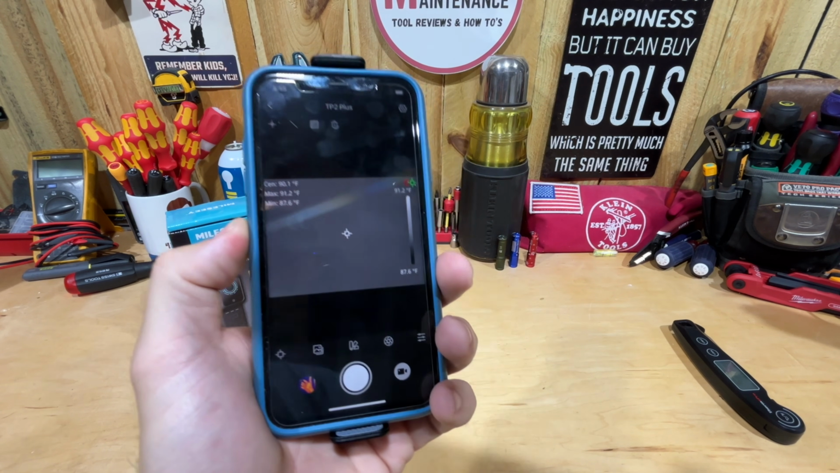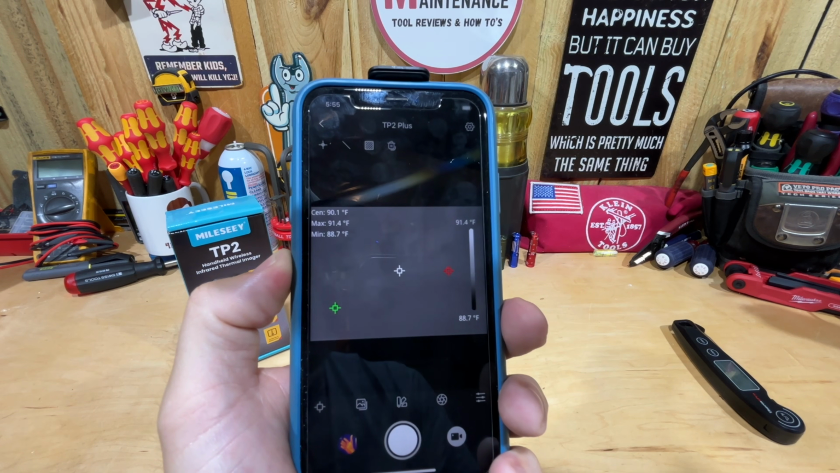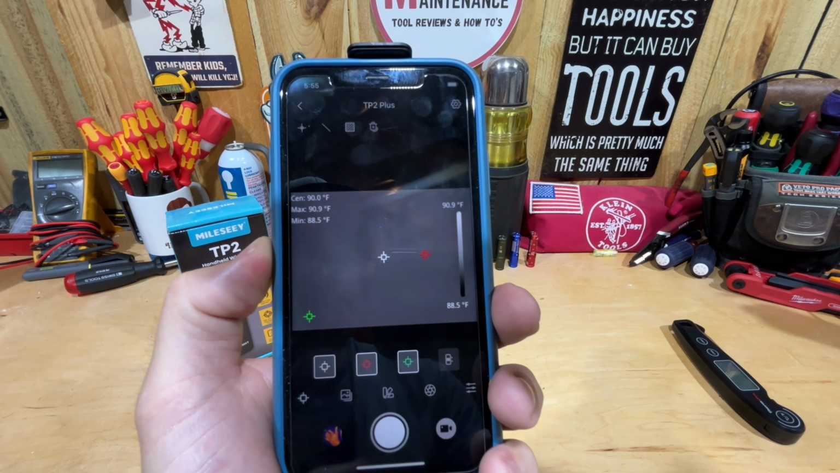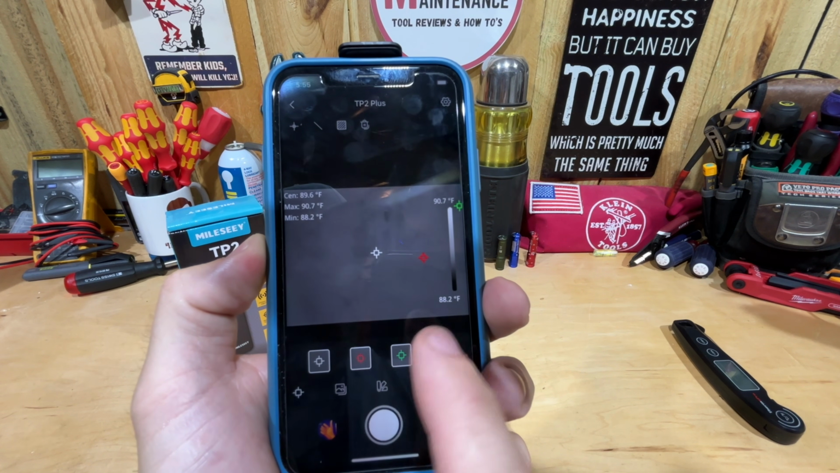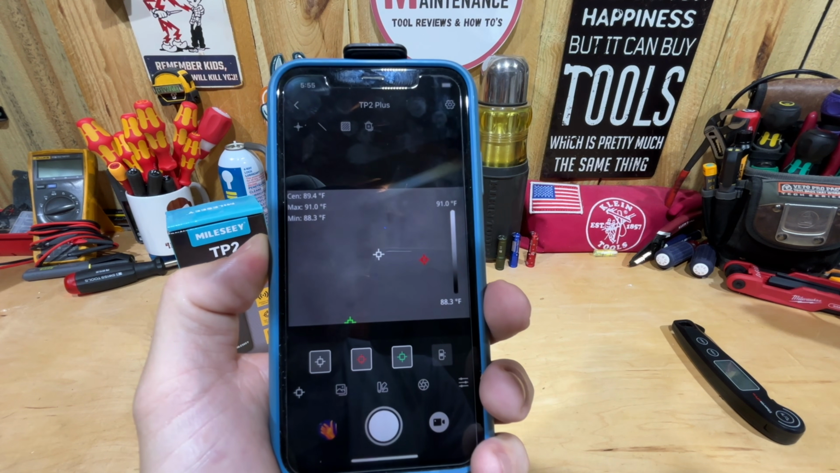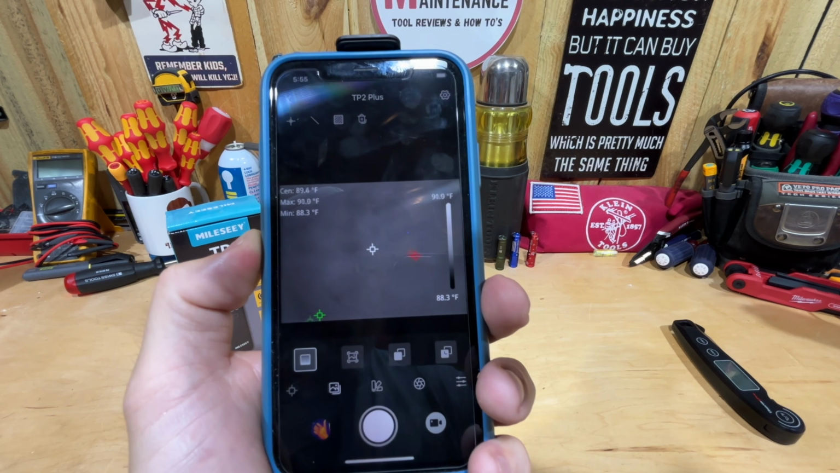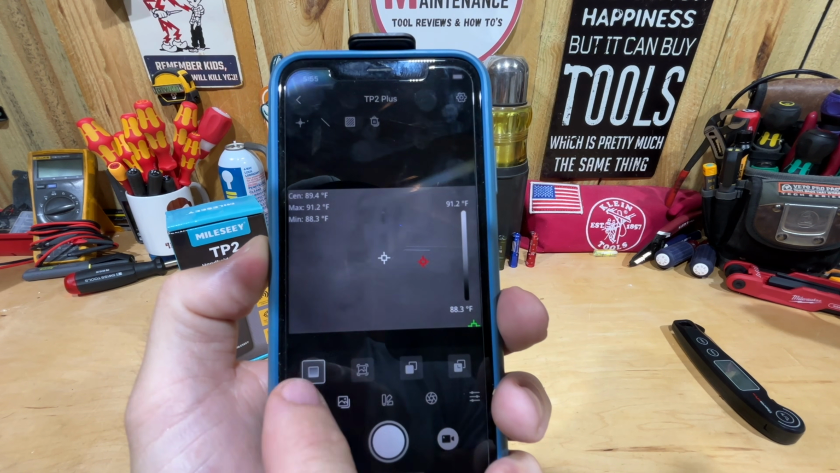So if I wanted to take a temperature of something particular, and then also the green is the coldest spot on the screen, I can cycle through and turn all those on and off. Say I only want to know the coldest, or I only want to know the hottest. I can basically turn each one of those off individually. You also can get into picture mode here, which shows you this is infrared.